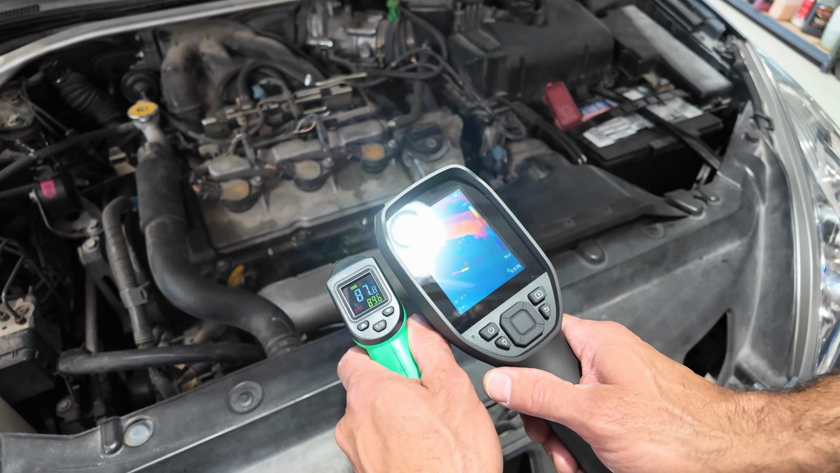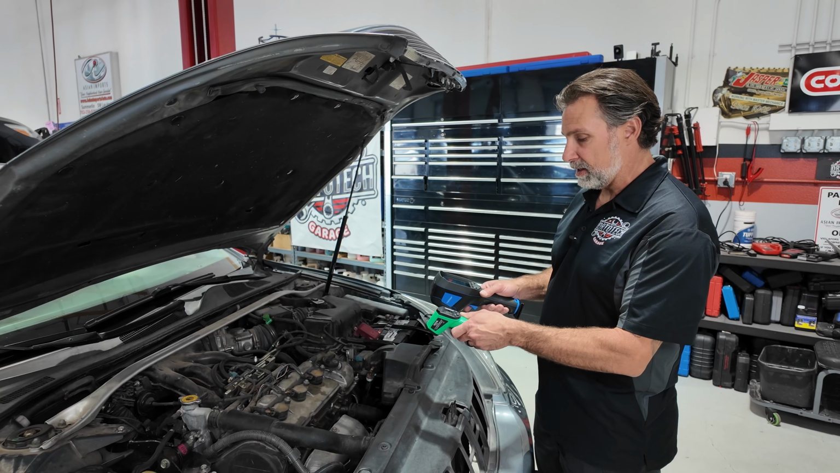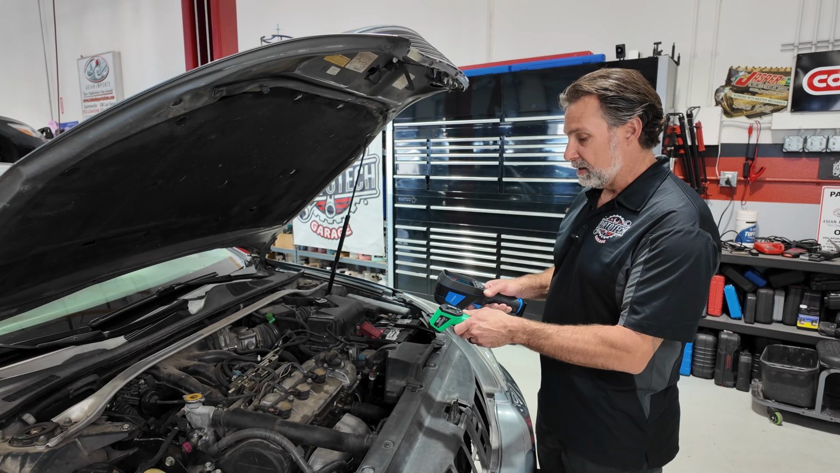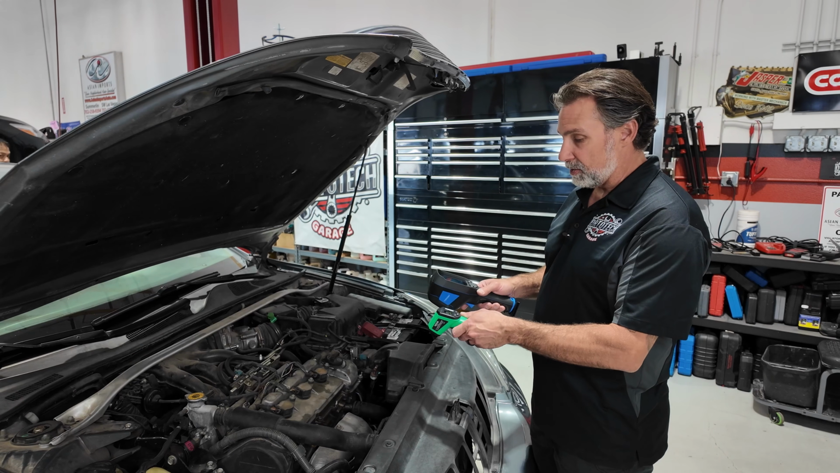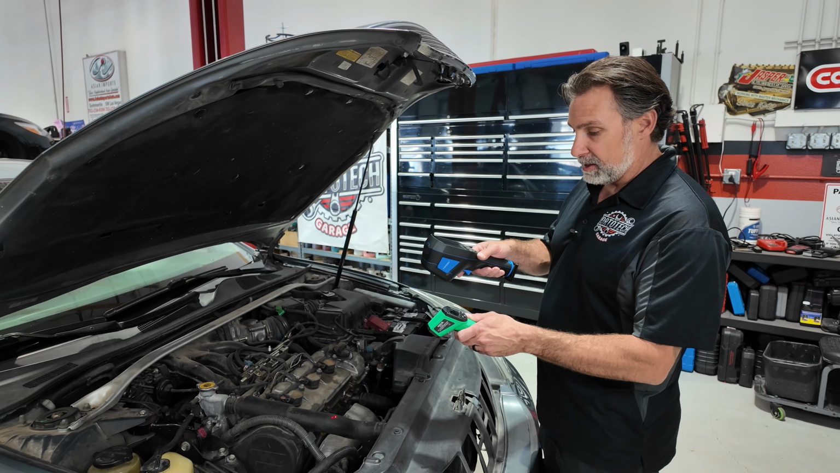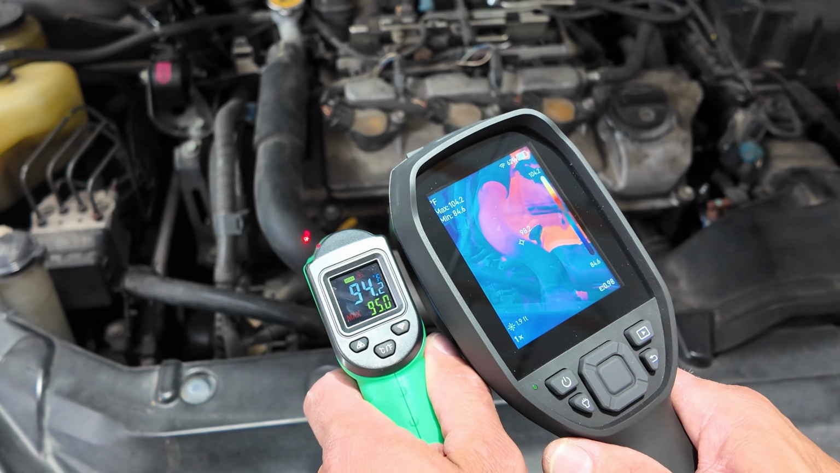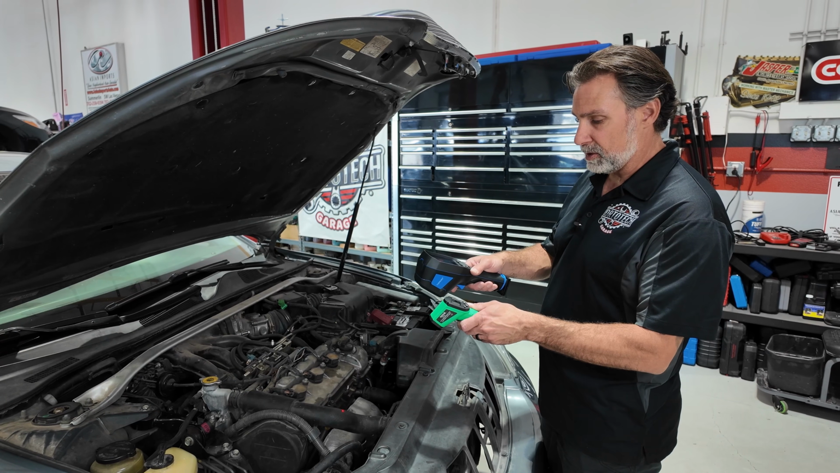So on my left hand in the green tool, I got about 89 degrees. And then on my right hand in the thermal imaging camera, I've got about 90 degrees. So fairly close, within a couple degrees, I think is pretty good. Let's check another component here. I'm going to put both of these red dots here on this radiator hose and try to overlap them as much as possible so we're in the same spot, same distance maybe. Let me see if I get this camera a little closer.